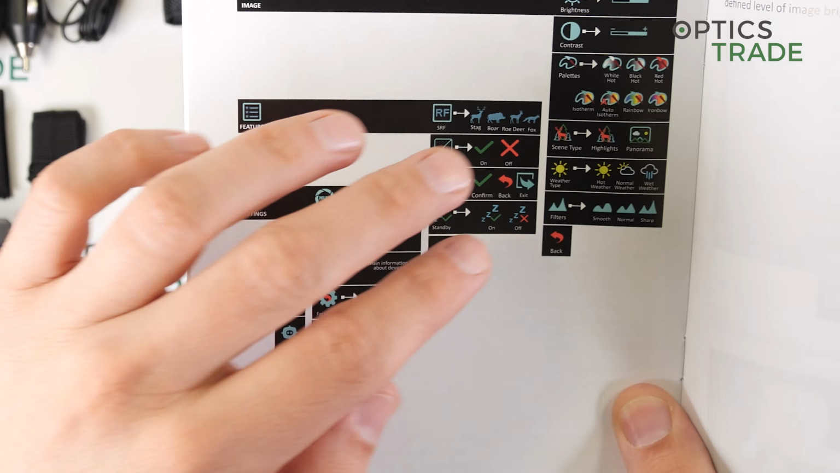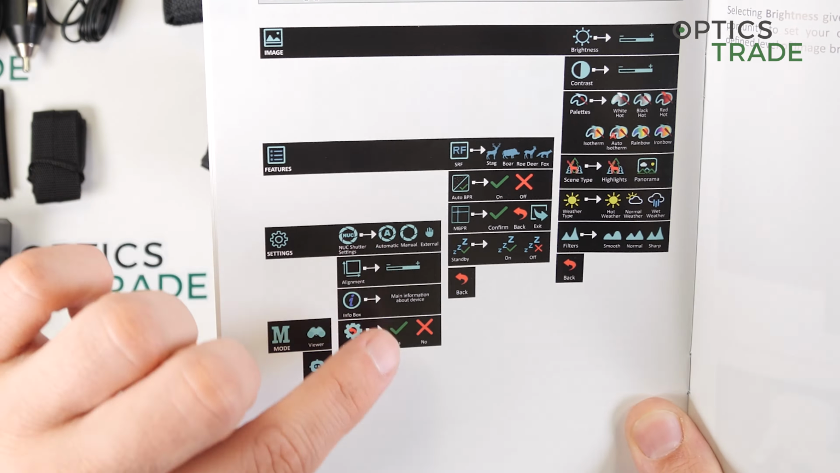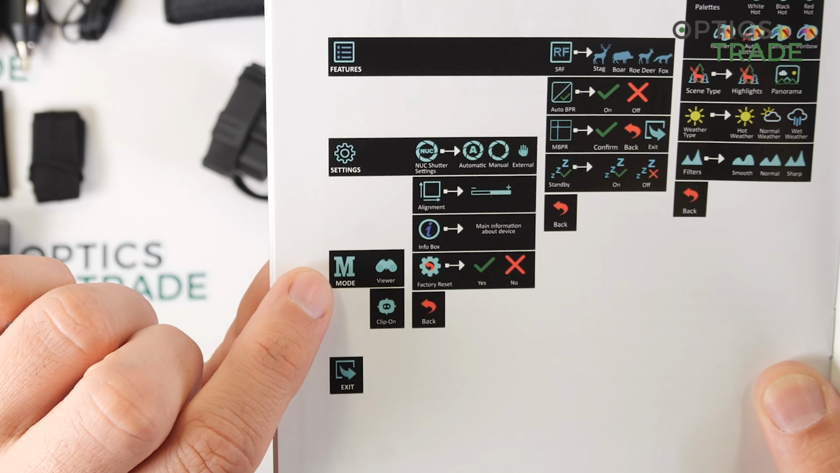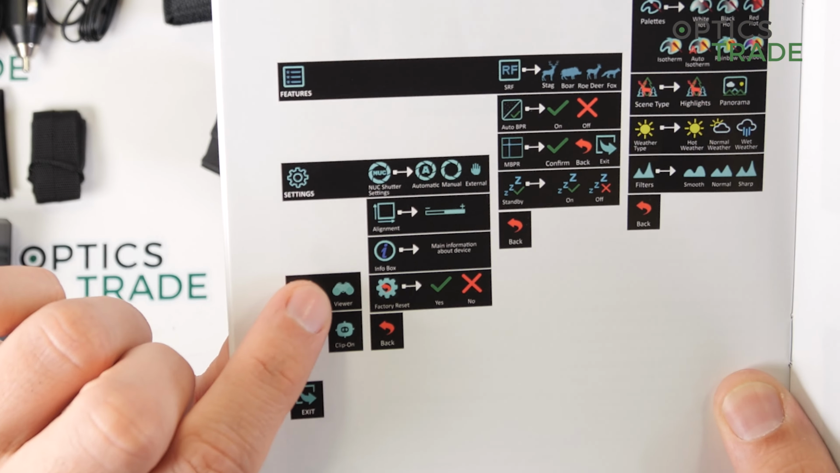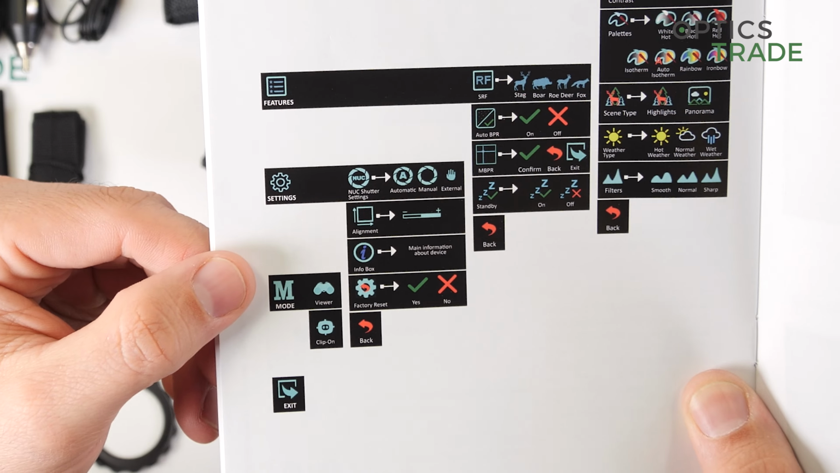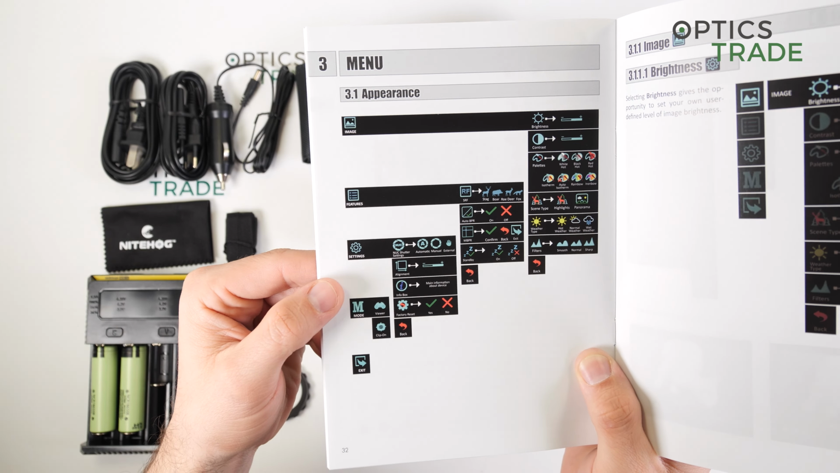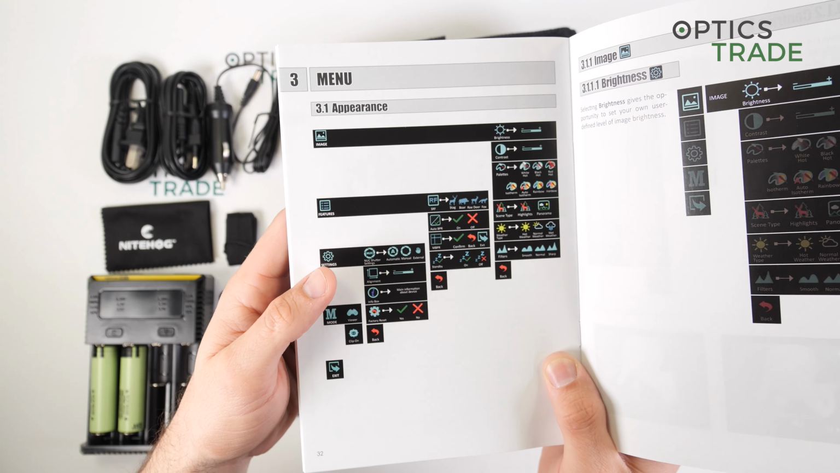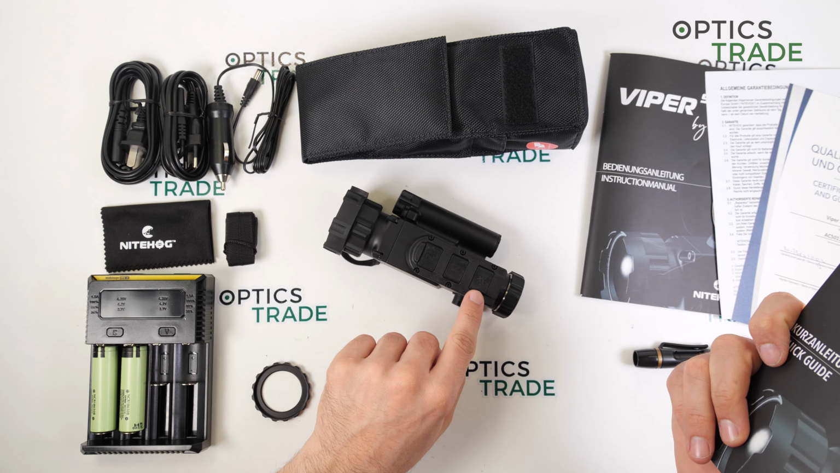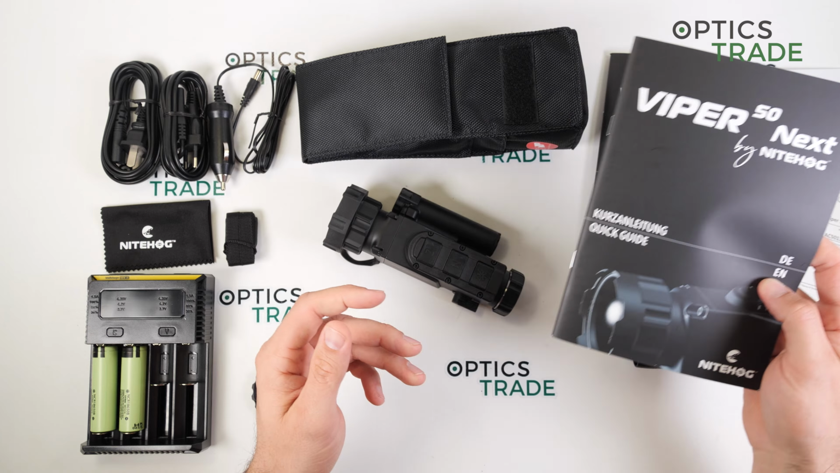So if you make some changes and you don't know how to come back, you can just make the factory reset. And lastly, the mode, so clip-on mode or the observation or viewer mode. And the last one on the bottom is just to exit the menu. You can also do it by pressing this button here for approximately 3 seconds.